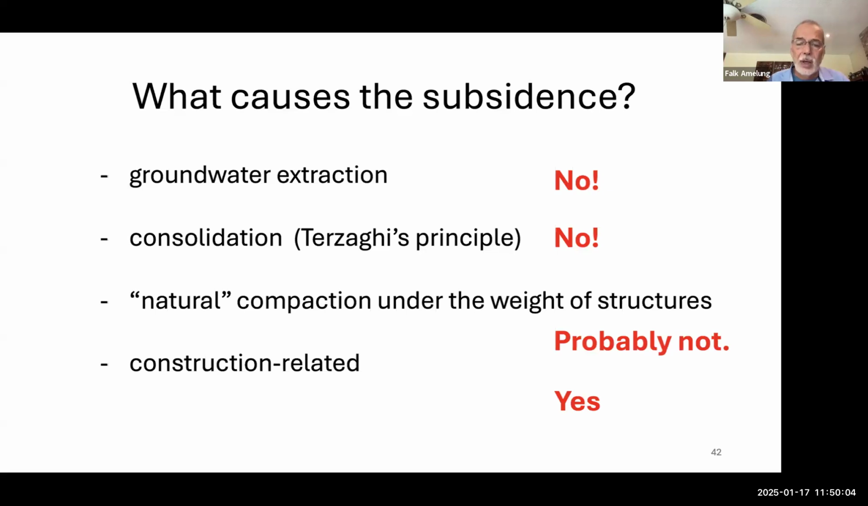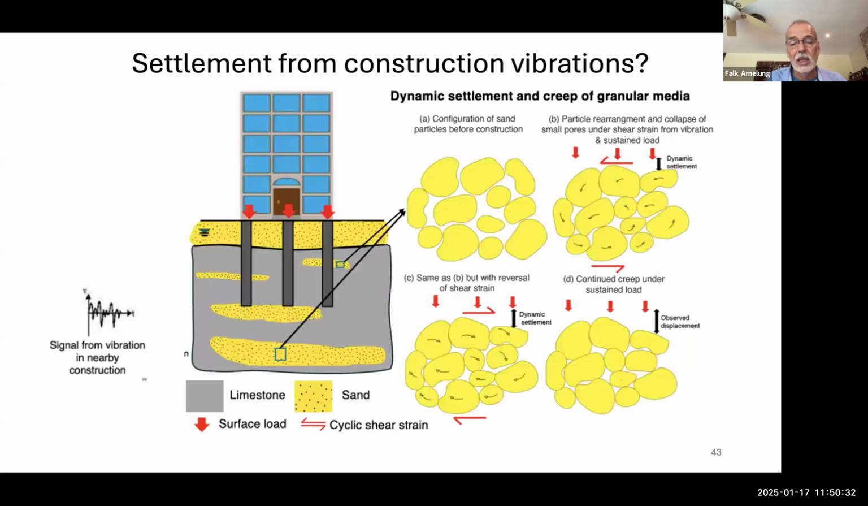Then we can have natural compaction under the weight of the structures. And yes, that's happening during the construction phase, the settlement during the construction, but we are looking now at data many years after the construction. So there we wouldn't expect the natural compaction under the weight of the structure to continue. And the last possible explanation is construction related. And yes, that's what we think is happening.